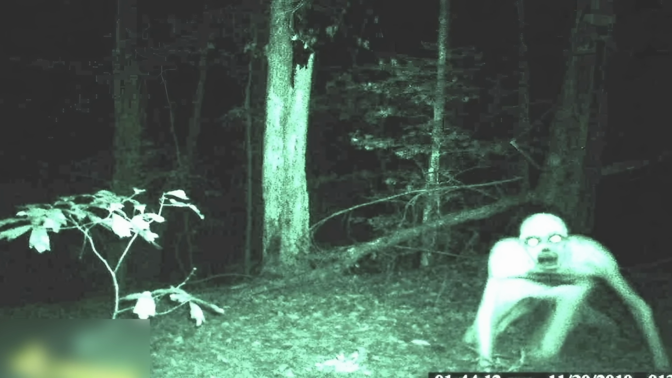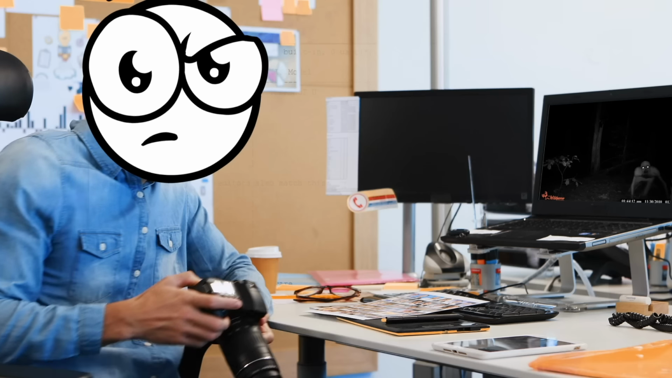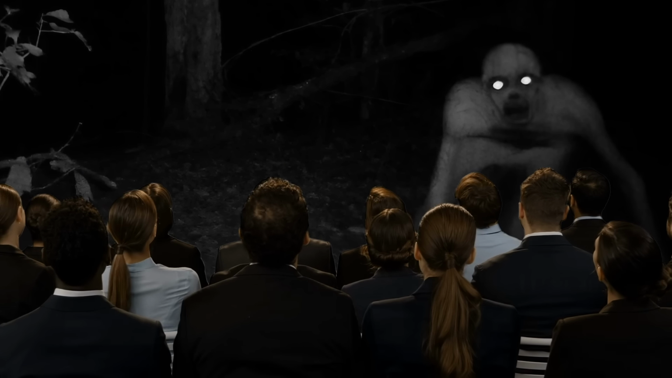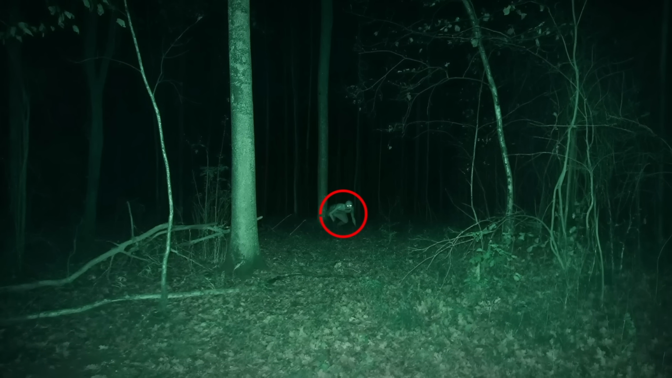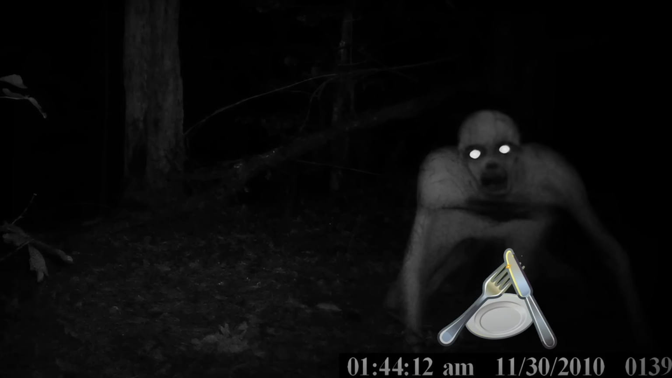Digital analysis of the image has found similar compression artifacts that may indicate Photoshop editing, though the results were inconclusive. To this day, this image remains a huge mainstay among believers, who believe it to be the most concrete piece of evidence for the existence of crawlers. All I'm saying is that deer better be long gone, or it might become cryptid chow.